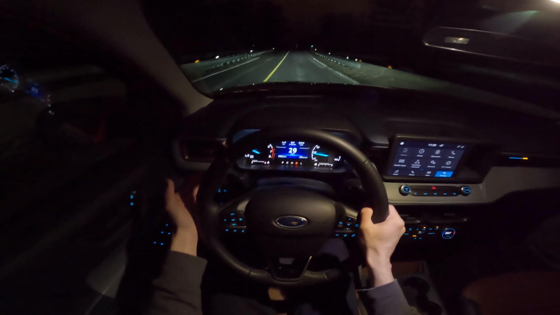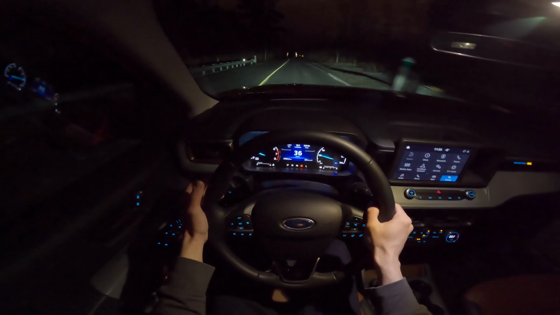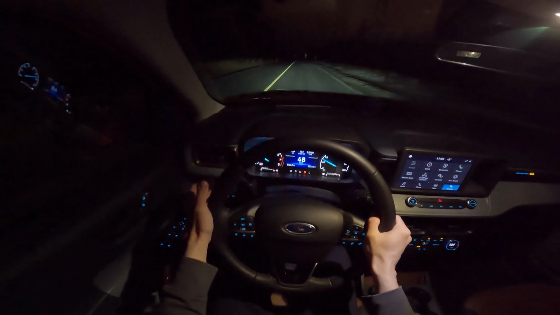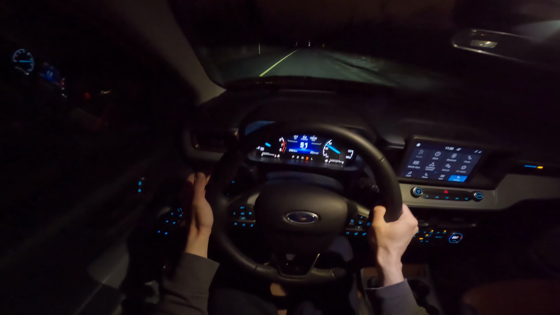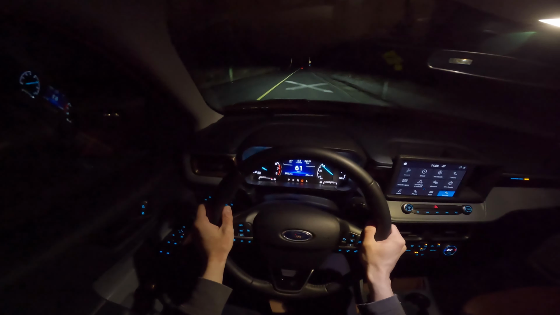High beams. And now turn them on. Okay, I turn them on manually. So we got LED high beams, as you can see, and they light up pretty well. See if they automatically enable now. There we go. Automatic high beams are on, exactly what we wanted to see. And let's see how quickly they turn off.